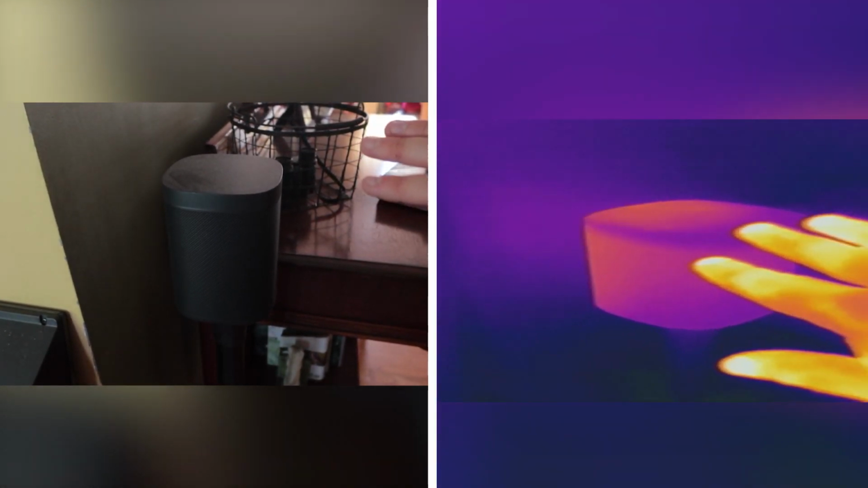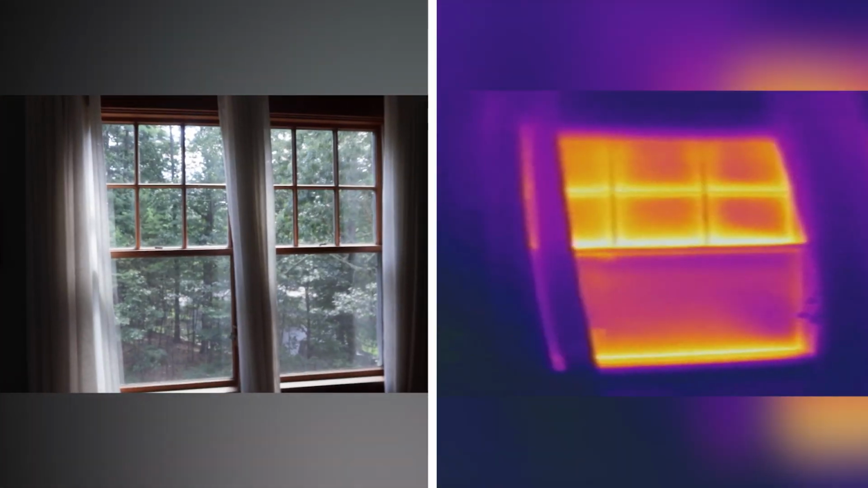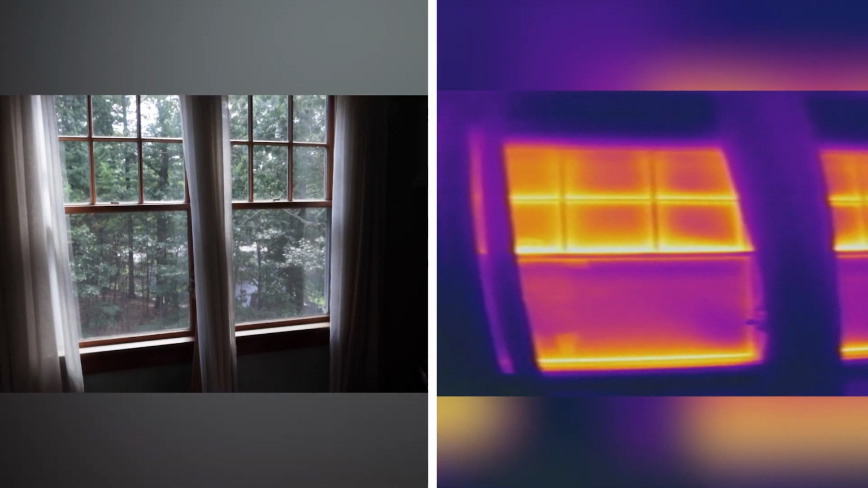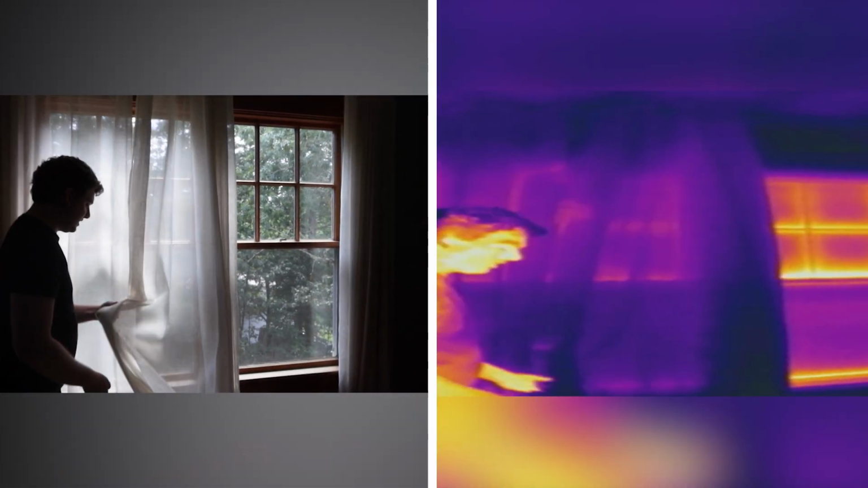Okay, let's walk over to a window. This is an obvious one. It's a hot summer day, and you can see all the heat coming in. Yes, and you can also see what happens when you put a curtain in front of that. You're seeing that you're actually rejecting some heat back out the window. That's one way that you can keep your house cool, and you can actually see the effects of it with this device.